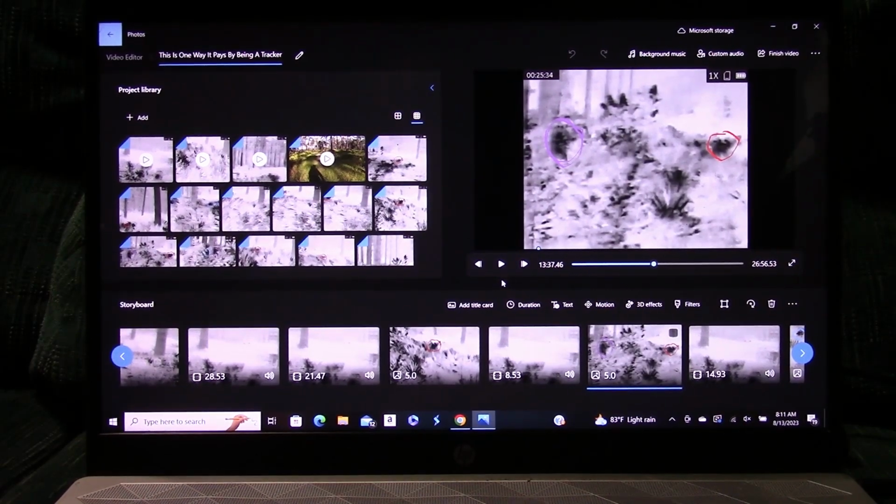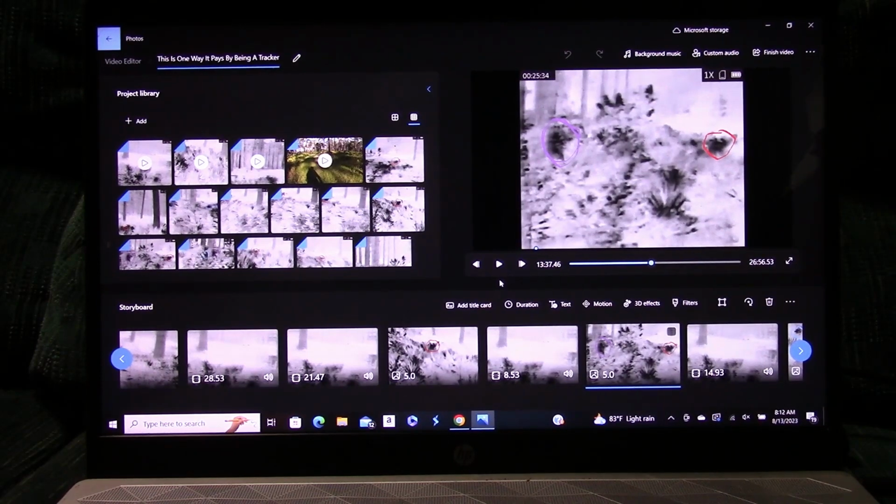But if they're further away, all the animals I show, if they're further away, they show up black. We show up black if we're further away. Alright, so I'm going to cut to the video now, and then I'll just add a little audio in here and there.